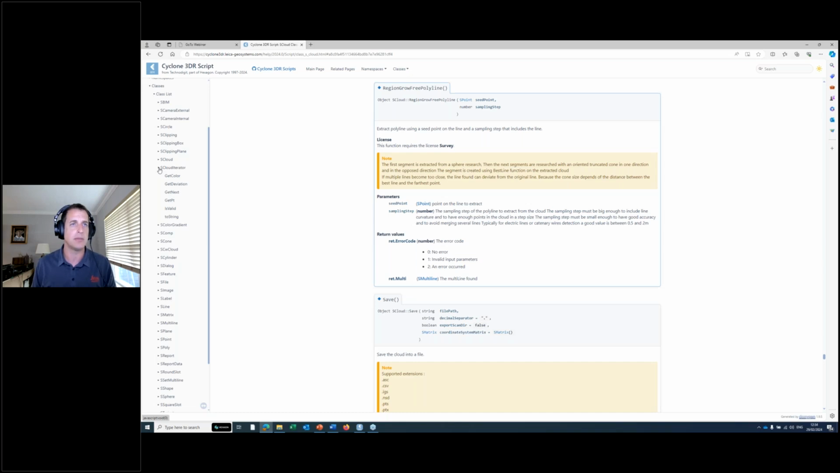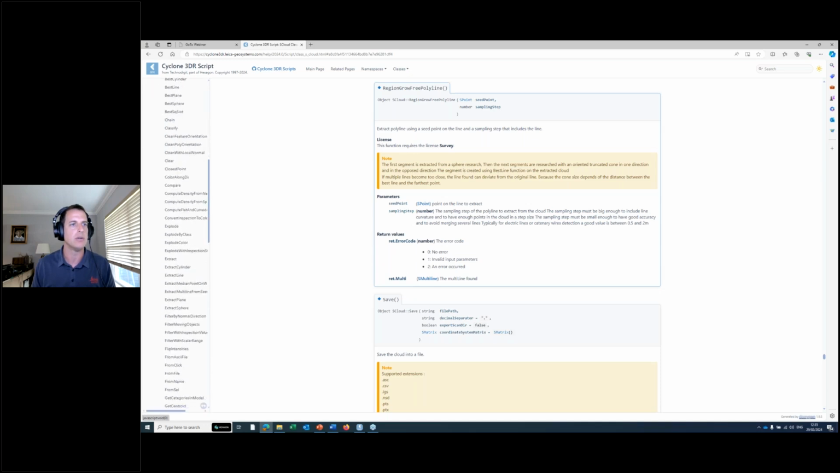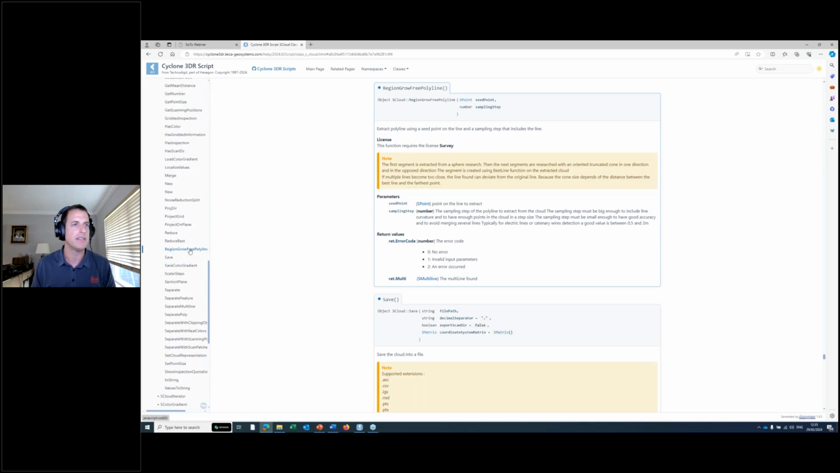And so it automatically picks a point that's on that point cloud. If you picked a centroid or something, it might not pick the same way every time, but with this one you're guaranteed it's going to pick a point on that point cloud. So go to region free grow polyline here, and then you have to give it a sampling step. So these are two parameters. And then when it runs, it returns the multi-line, and then you just have to add that to the document. We'll see what that looks like.